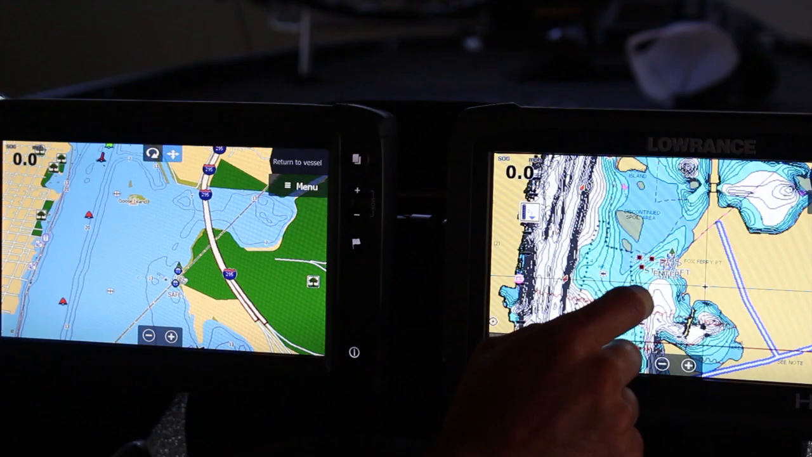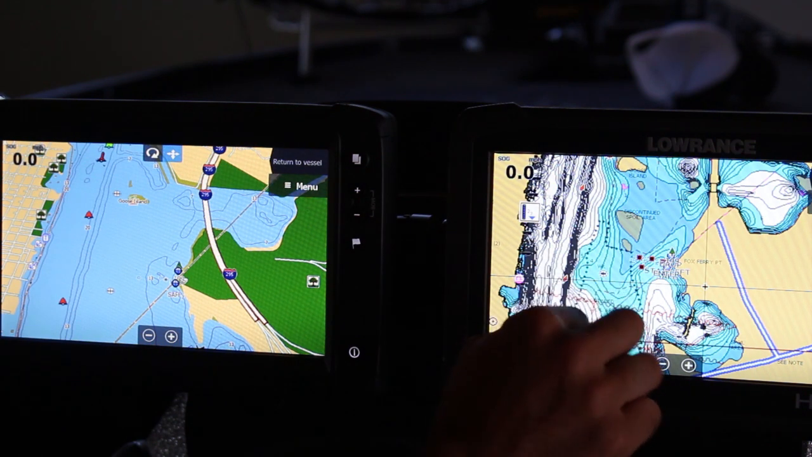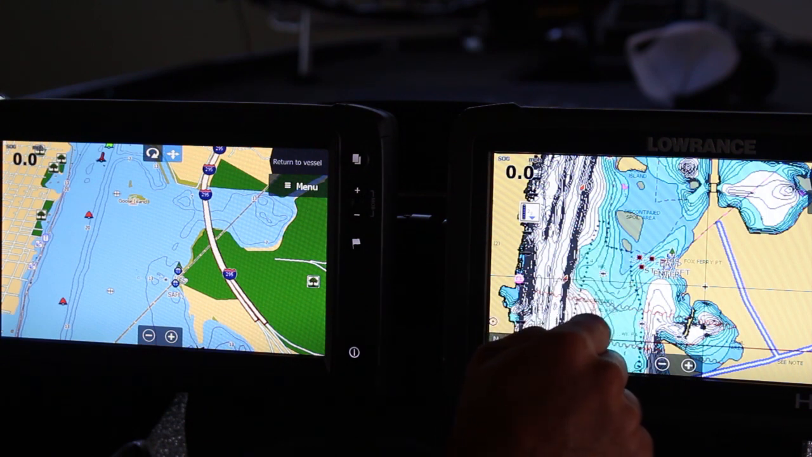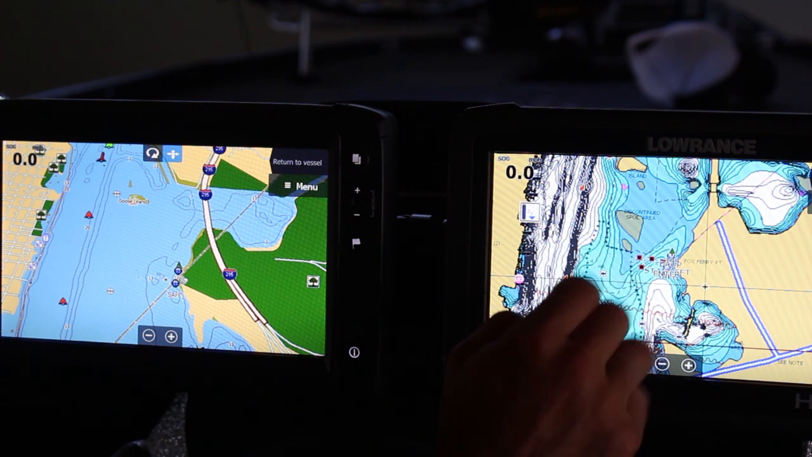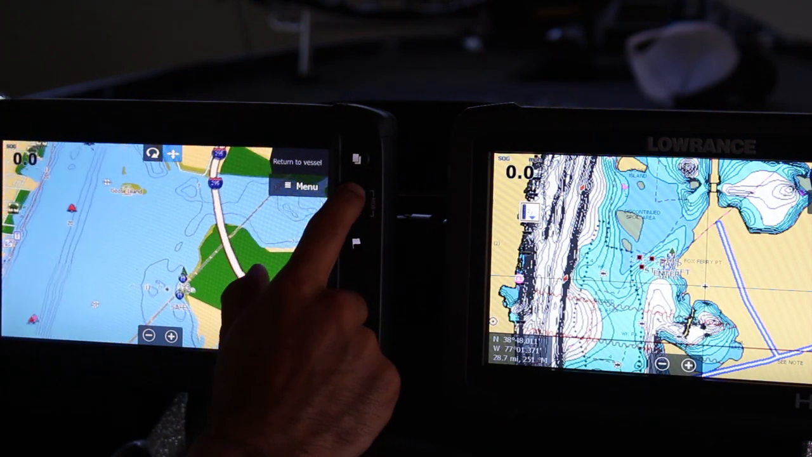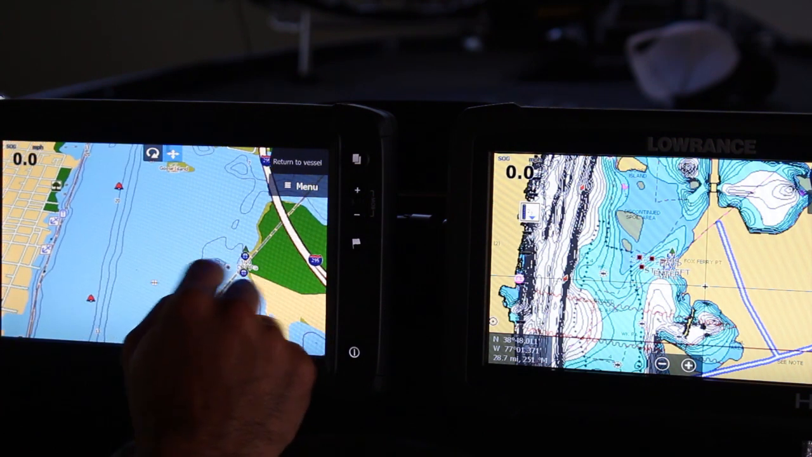A bunch of underwater hazards right there. This whole area is a hazard area. It's definitely an area you wouldn't want to run at all, because you're probably going to hit something, especially when the tide fluctuates up and down. But again, it's not as evident on this map right here.